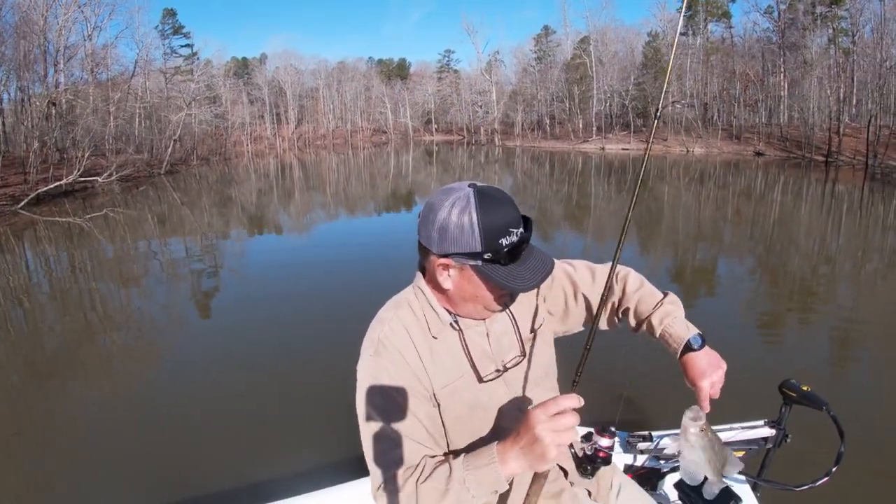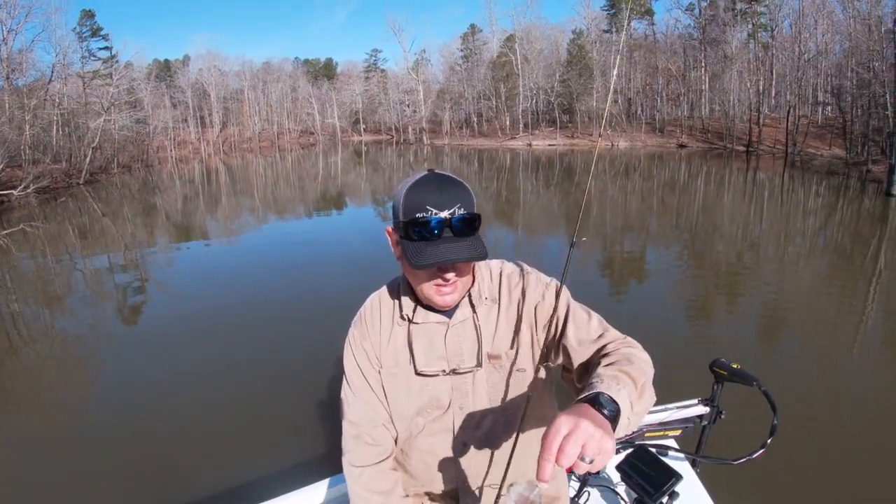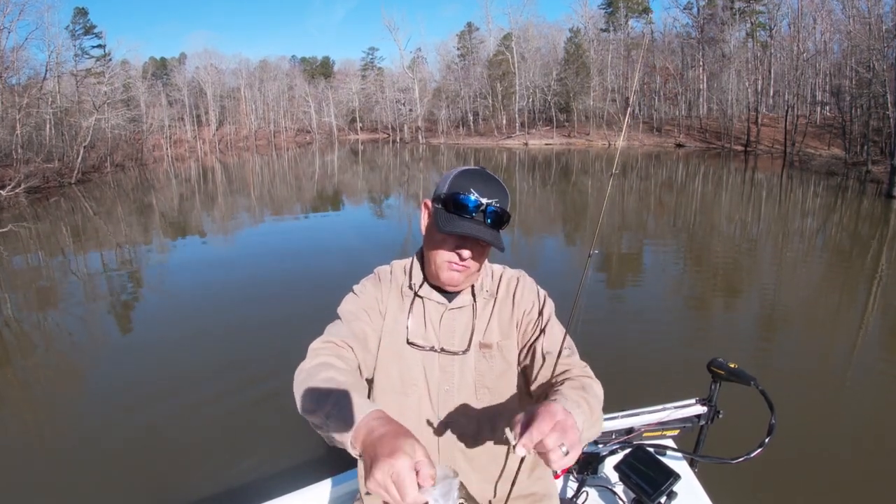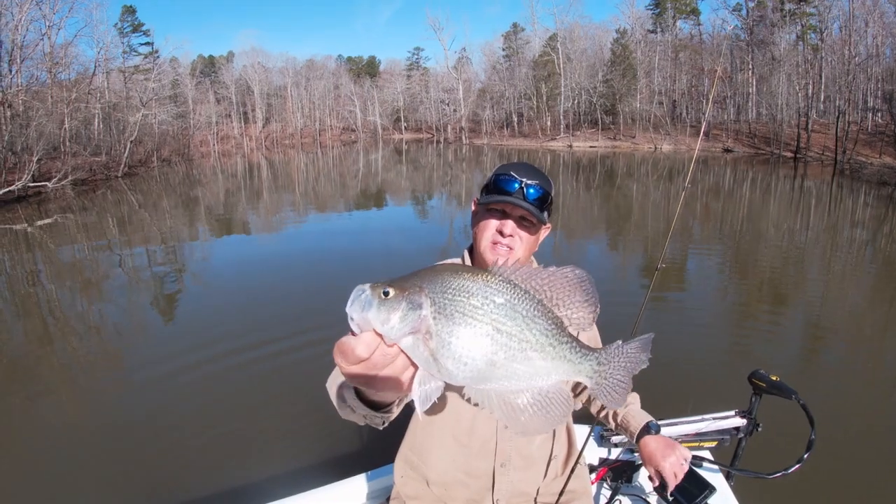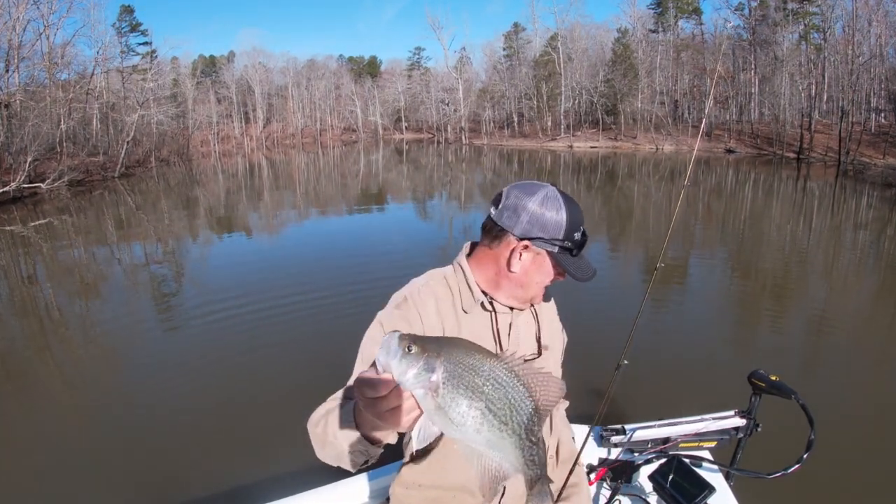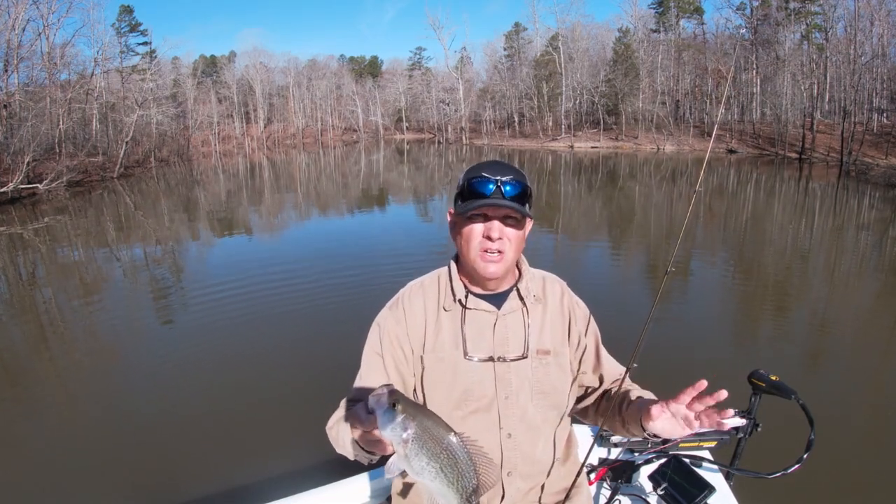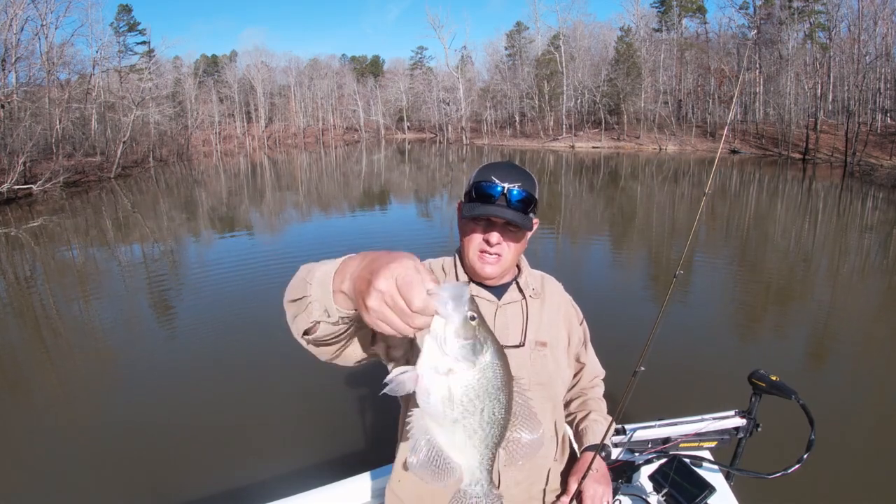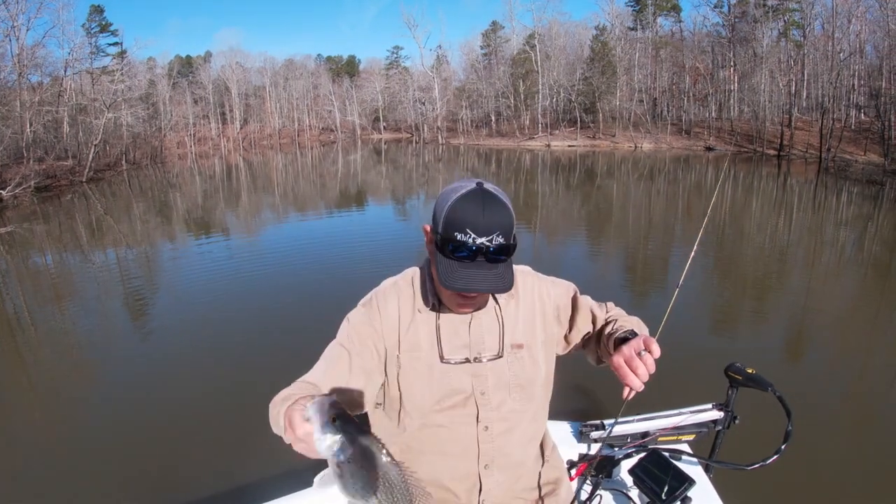Oh, this is a little better right here, y'all. Now there again, I'm just easing along. Good old fat fish right there. Boom. It's a good crappie right there, y'all. Look at that old fat belly. There again, I'm just easing along, spotting those fish out in amongst all of those. So that's a good fish right there. That's a 1.5 pound crappie.